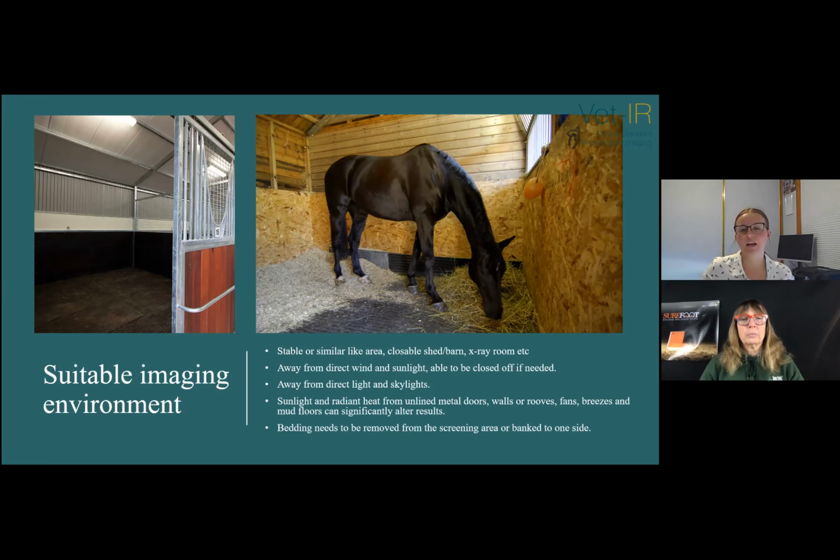And then sunlight and radiant heat from unlined metal doors, walls or roofs are going to affect it as well. And fans, breezes and mud floors are going to alter results as well. So again, trying to avoid these things when looking at suitable imaging environments.